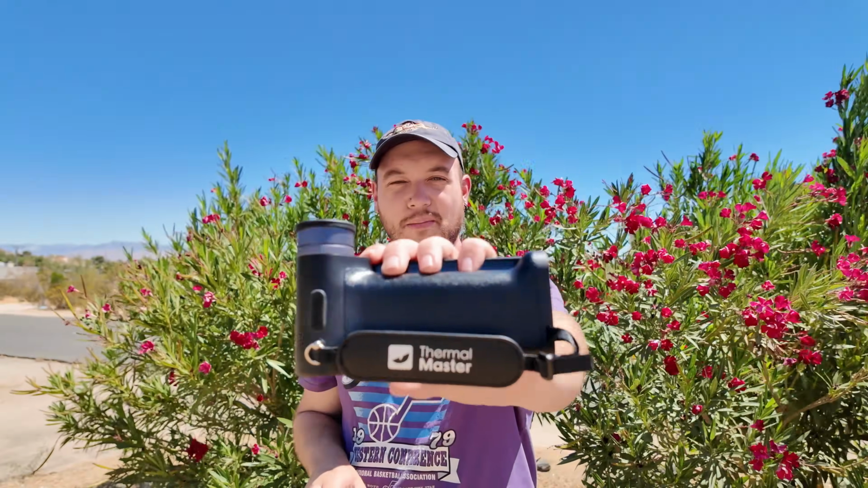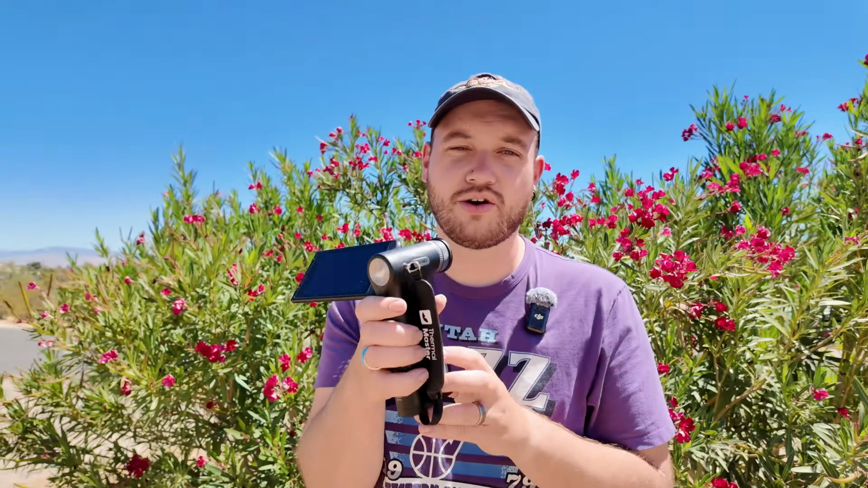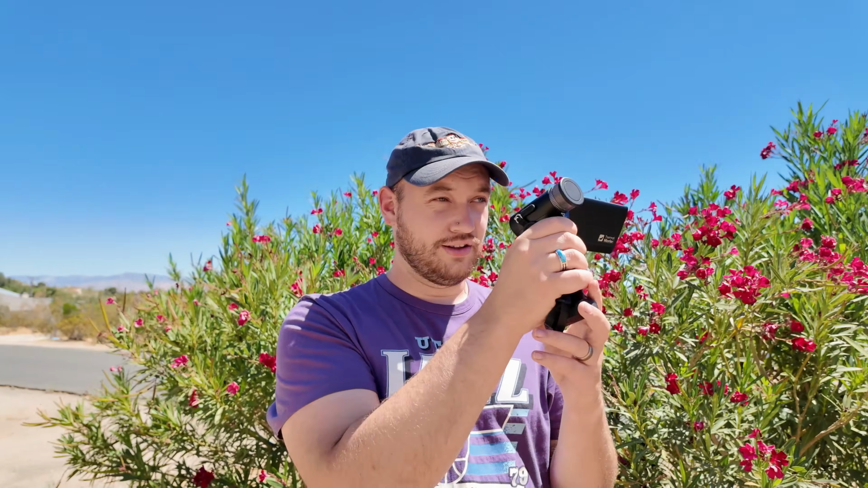It's the Thermalmaster Thermal. Now what's interesting about this thermal is that it has a little flip right here, so you don't even have to look through it. In fact, there's nowhere for you to look like in other thermals that we've gone over. You are just looking at a screen here and pointing it around and looking for different things while you're out in the woods. Without further ado, let's take this out into nature and see if we can find any nighttime critters, especially birds. Come with me, let's see what's out there.